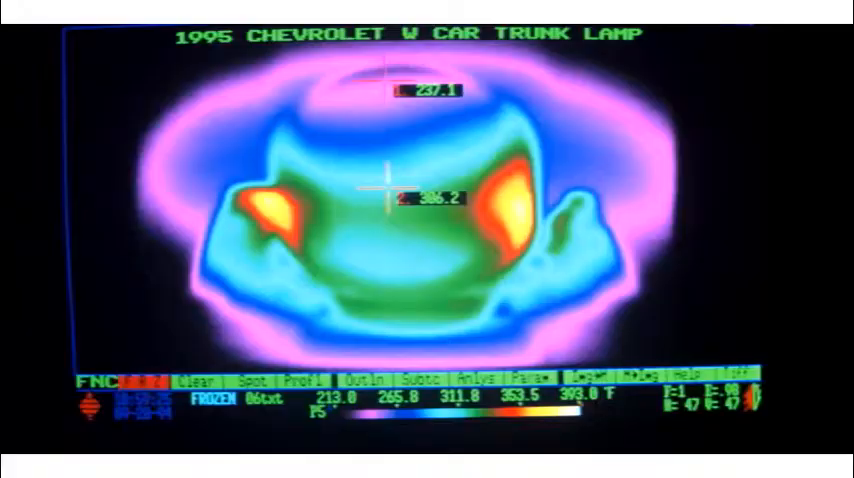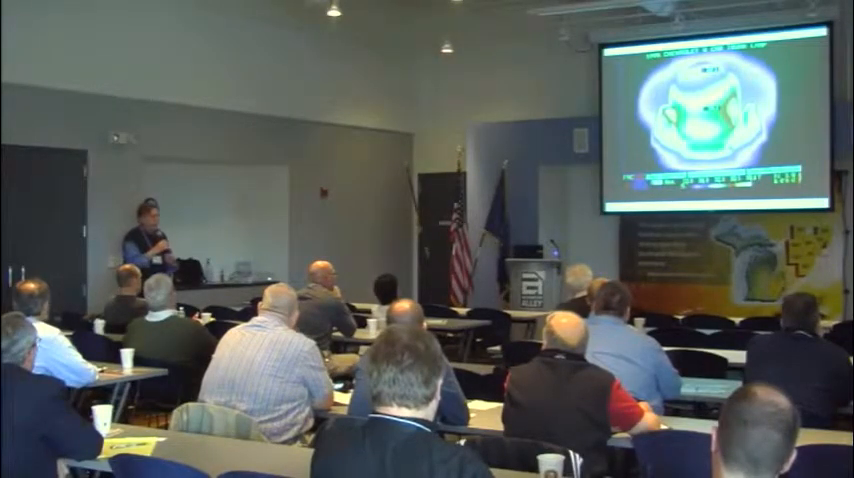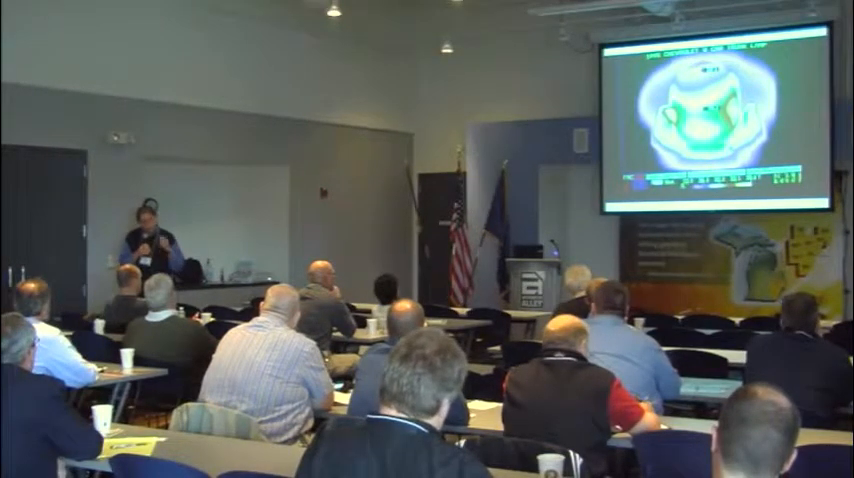Even light bulbs. This was a critical issue years ago. Some of our suppliers were selling us tungsten filaments with defects in them, and we were having an early burnout. And we jumped on that right away. With the right thermal imager, we can look through the quartz envelope and look at the filaments themselves.